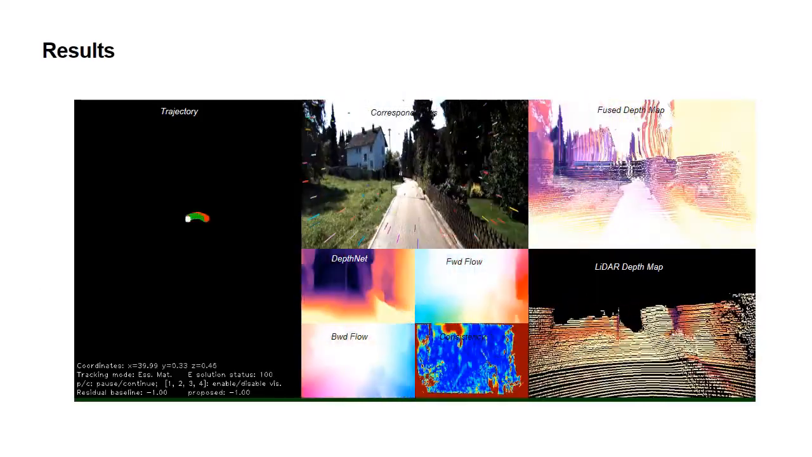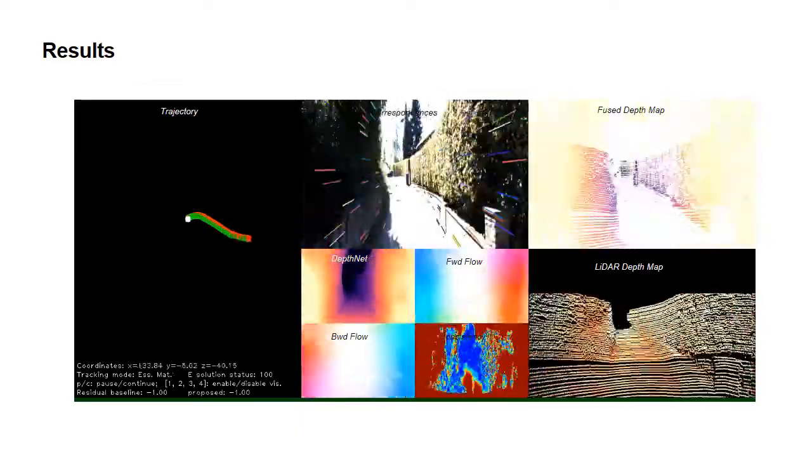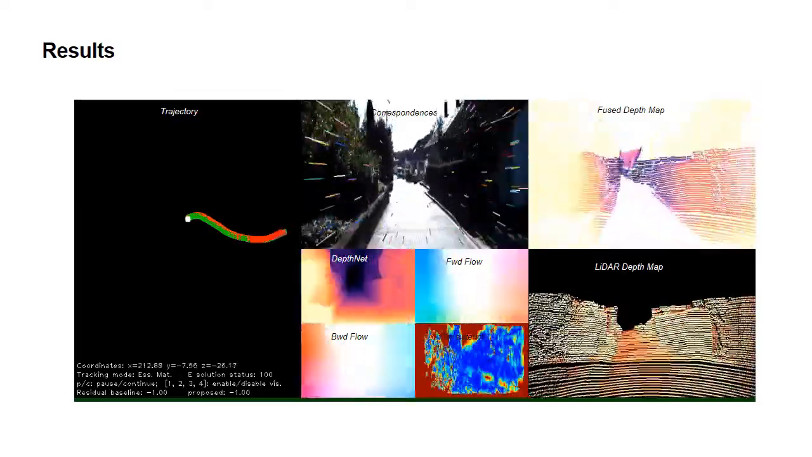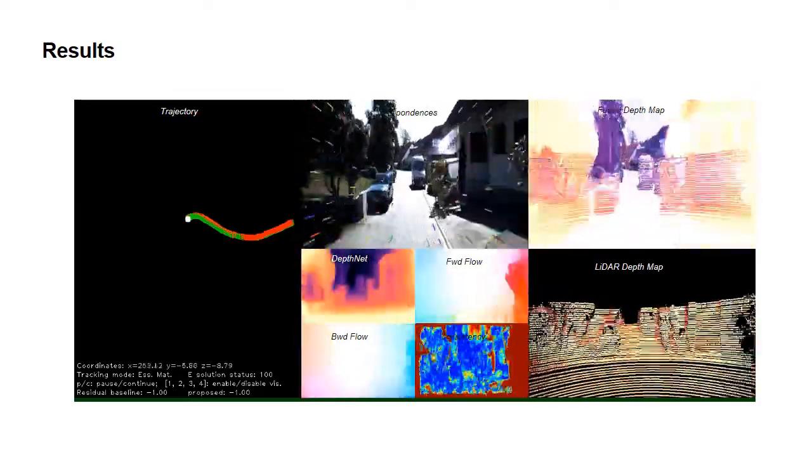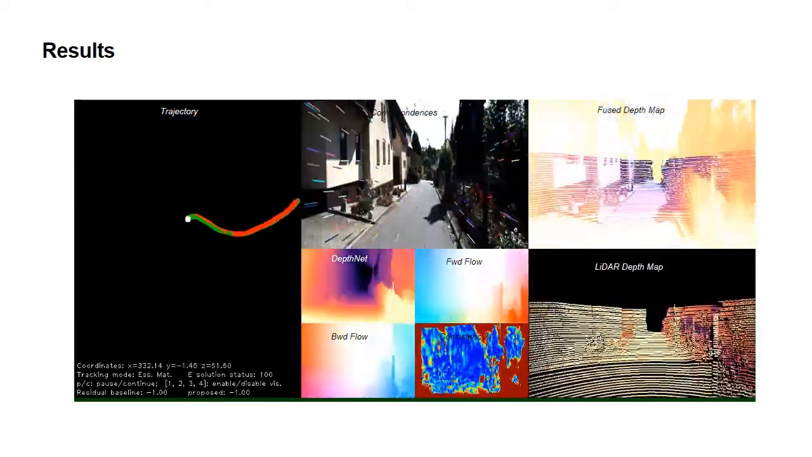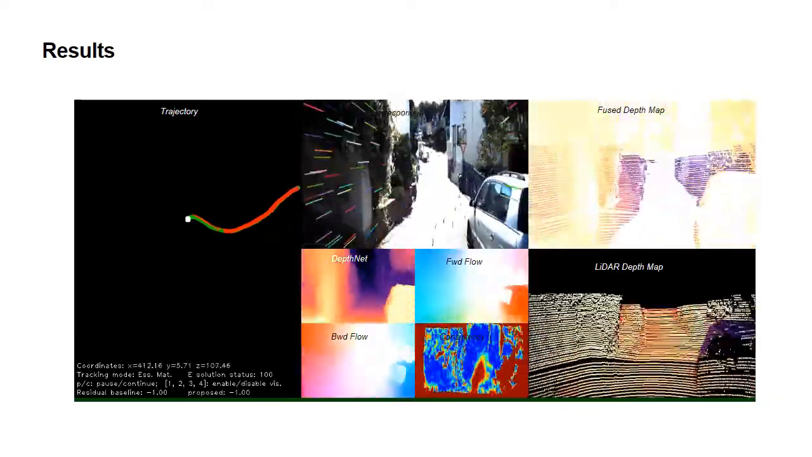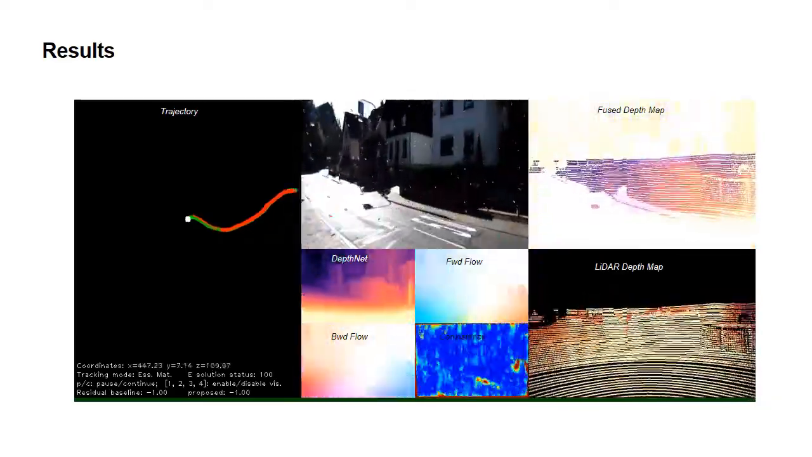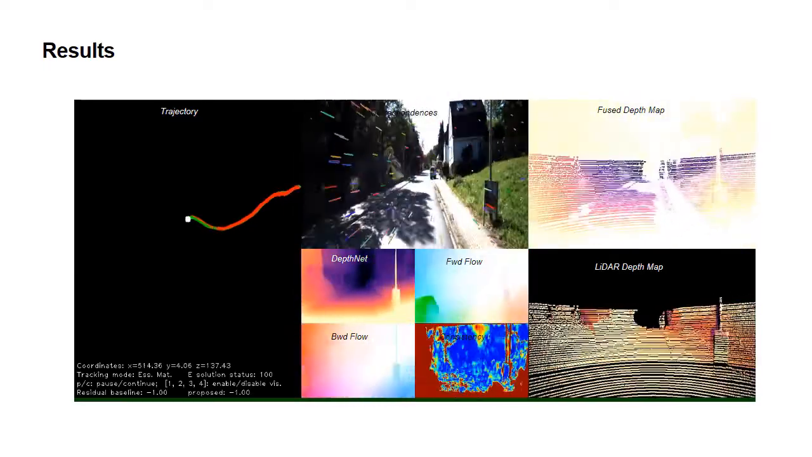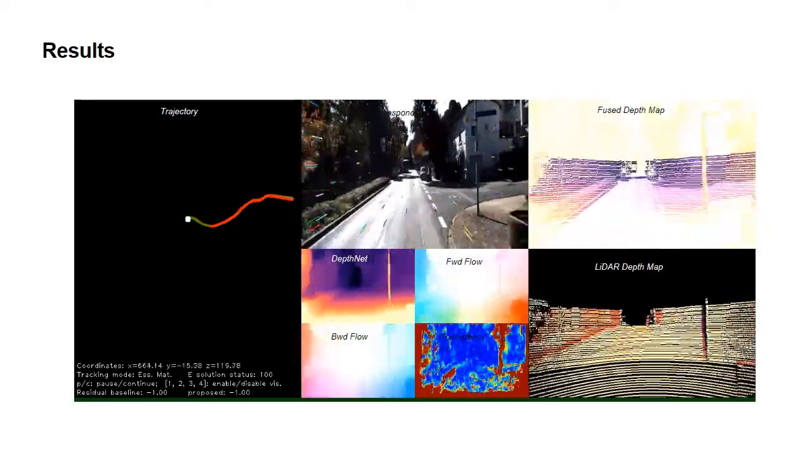On this video, we can see the following. Feature correspondences obtained from the forward and backward optical flow estimates using a consistency measure. Depth estimate from a depth net and the LiDAR depth map. As can be seen, LiDAR measurements are sparse, and in order to fuse them, we can only use LiDAR points that are in the camera's field of view. By computing the confidence values of the depth maps, we fuse measurements and obtain the fused depth map.